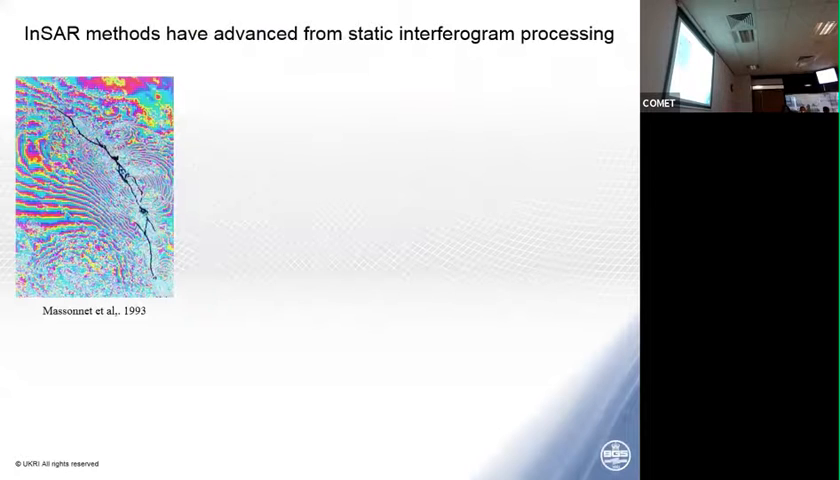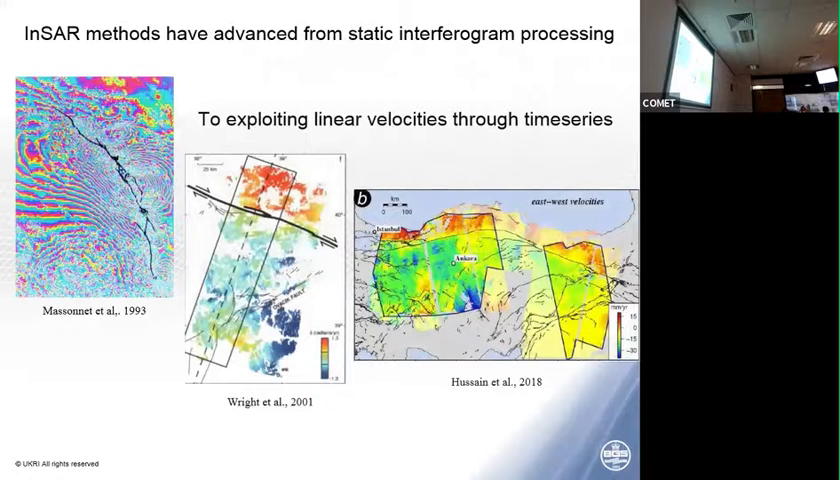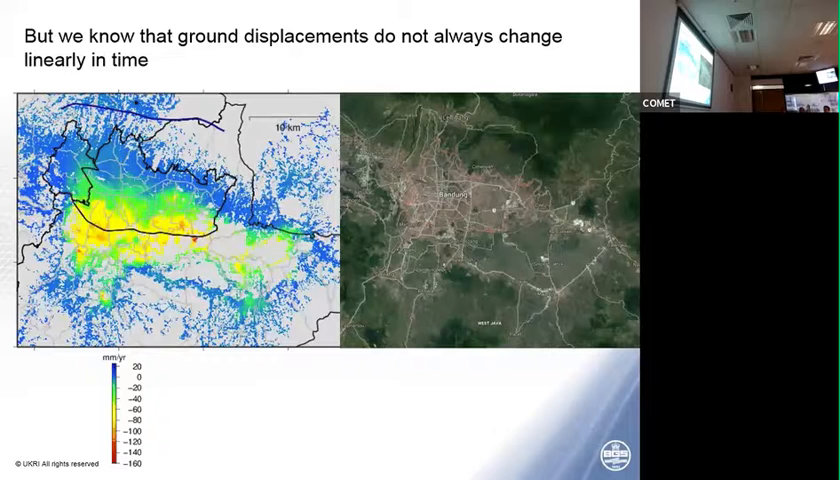And that's the first interferogram that was created around an earthquake. But then we started using a linear time series. Tim was one of the first, and we all do it now, to find the rate of movement between point A and point Z. But we normally just plot the linear rates through the whole thing. But we all know that things don't move linearly in time.